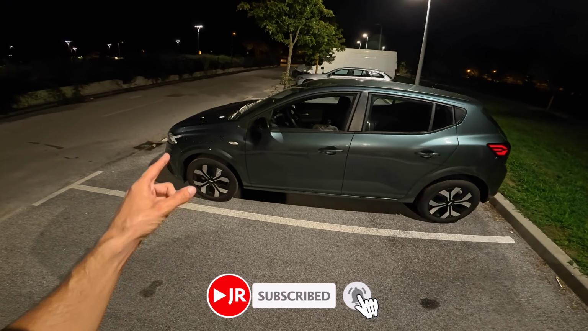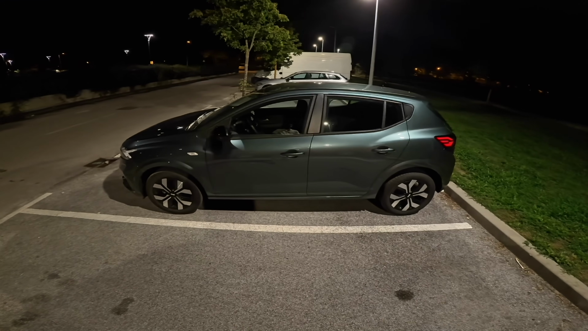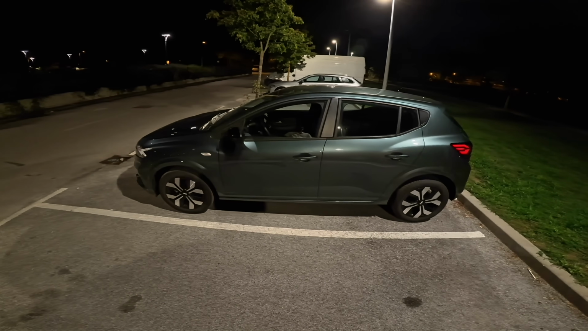Front wheel drive. Inside is the 1.0 TCE. That's the 90 horsepower turbocharged 3-cylinder petrol engine, linked to a 5-speed manual.